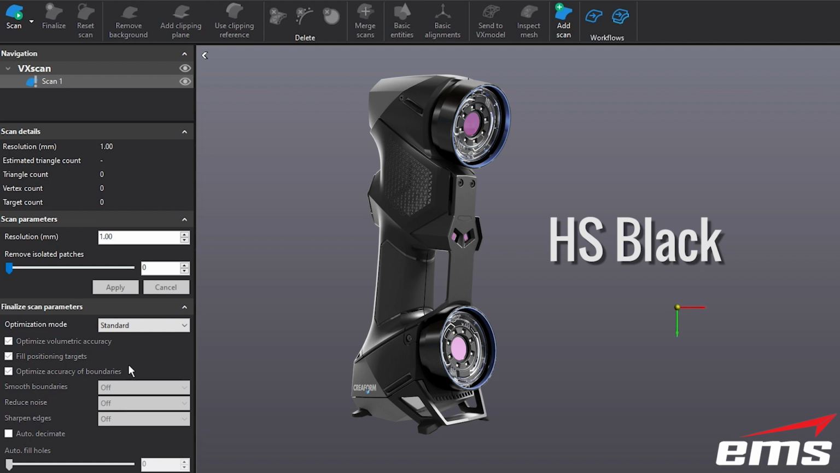Okay, for the HandySCAN Black, it works a little differently. You have the finalized scan parameters. I would definitely turn on the optimize volume accuracy. That's going to look at the targets and try to optimize them to make sure it's accurate. You can go ahead and fill in the positioning targets, and you can optimize the accuracy of the boundaries. What I wouldn't do is smooth boundaries, reduce noise, or sharpen edges.